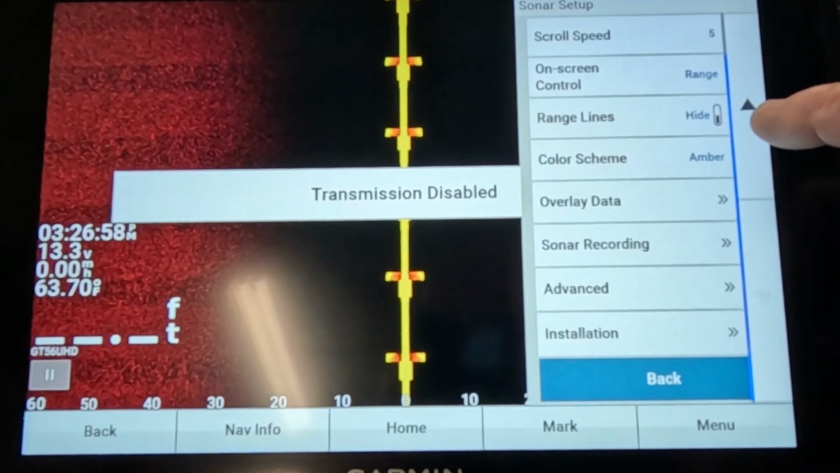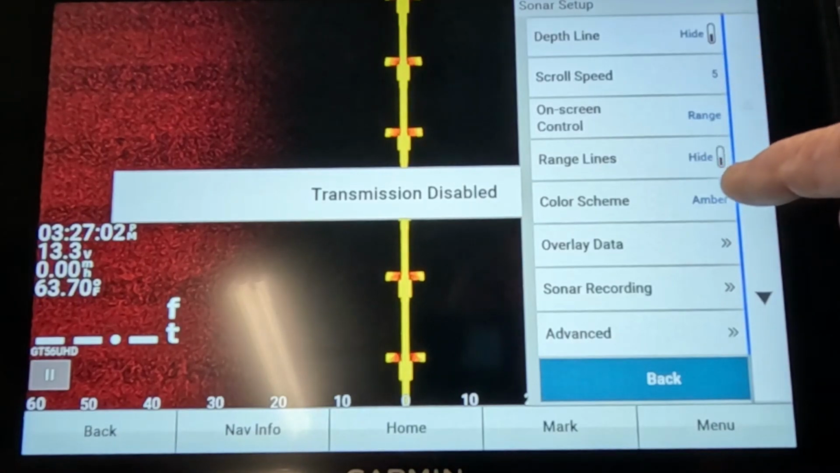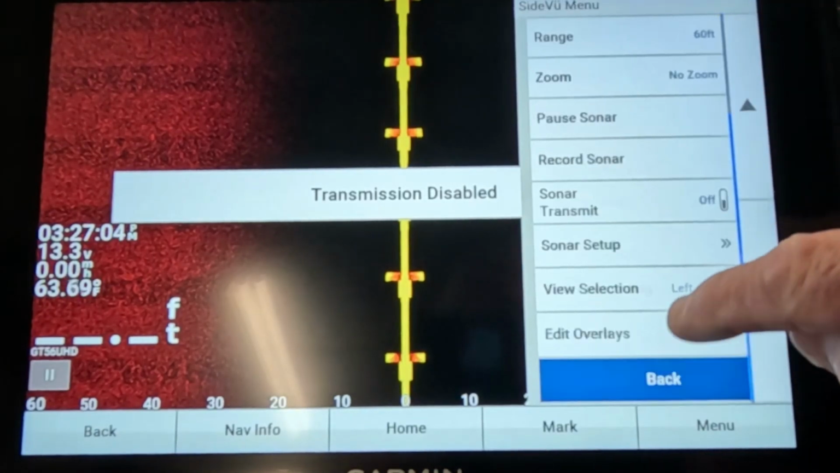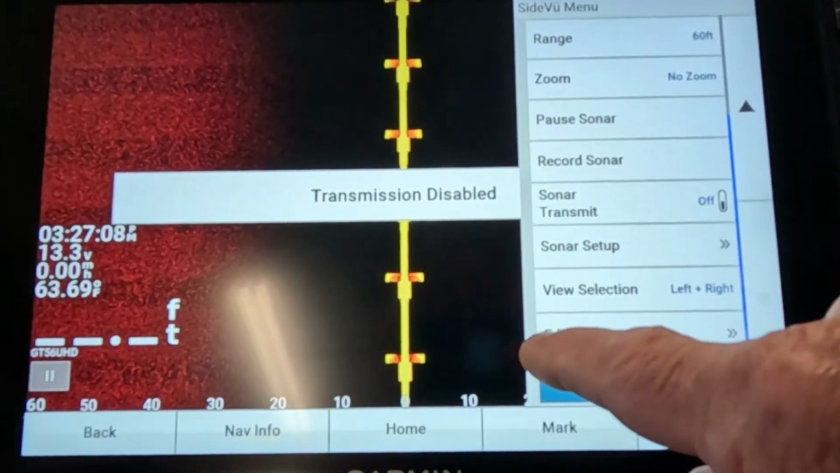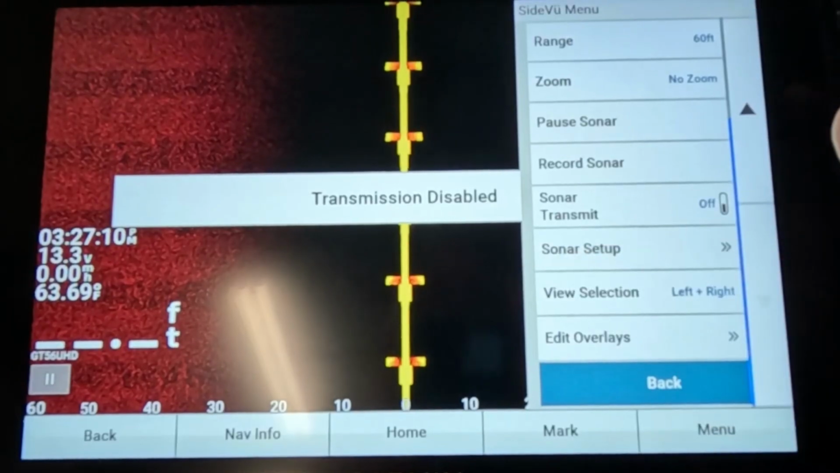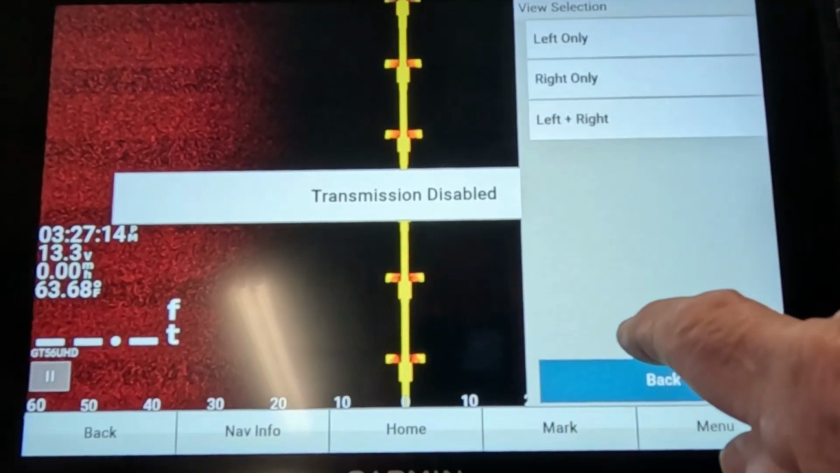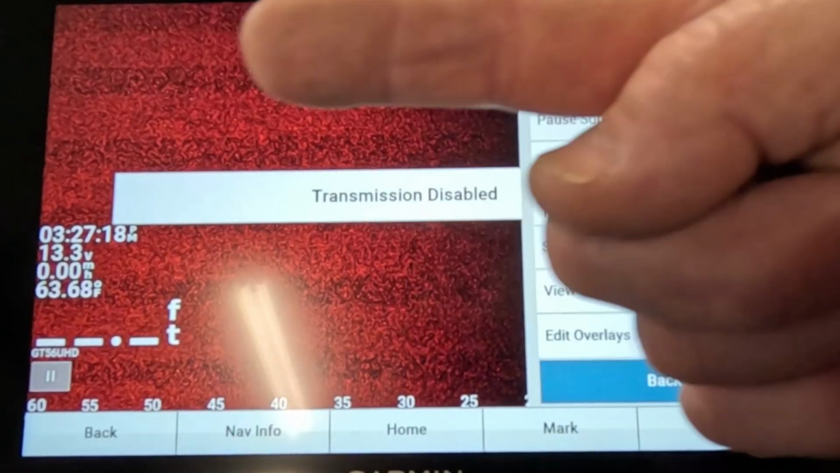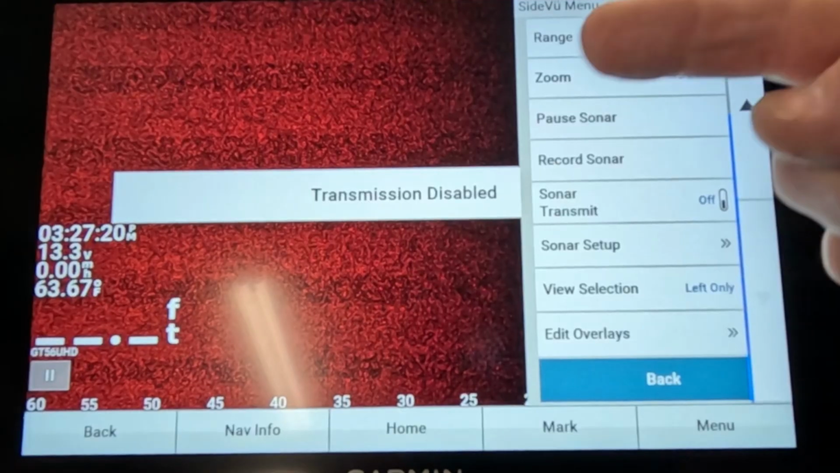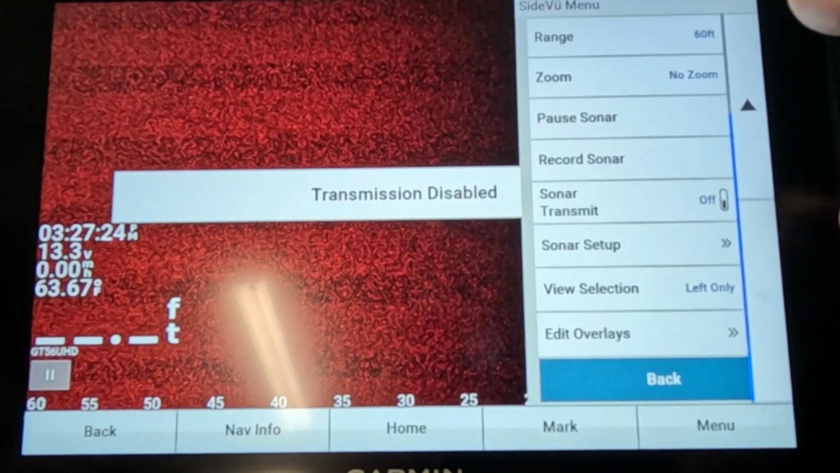Maybe I moved it out of this particular update right here. Let me go back. There it is. That's what I want to show you. View selection. Now, if you're running along the lake and everything that you want to look at is to the left, you can change it to left only. Now it's only showing the picture shooting off of the transducer. That way it's giving you more power to that side. It shows you a little bit better detail.